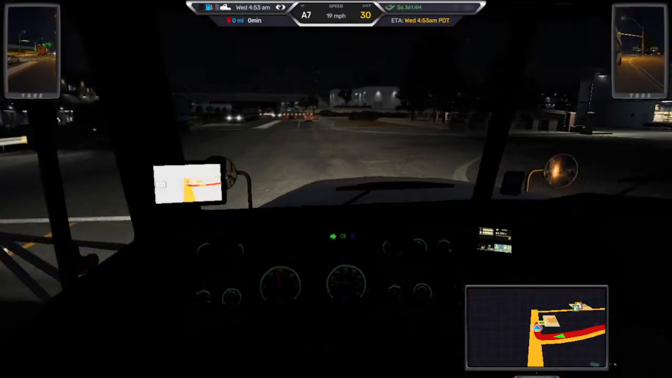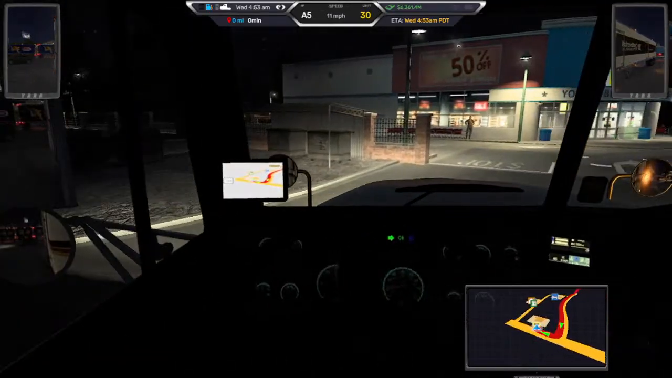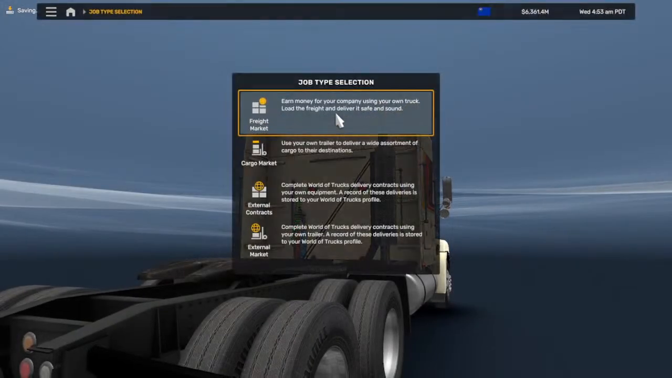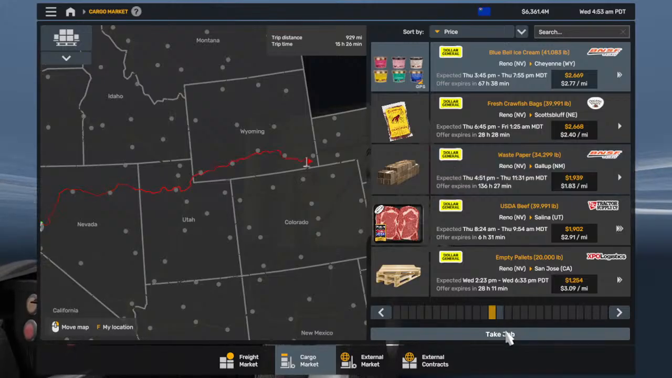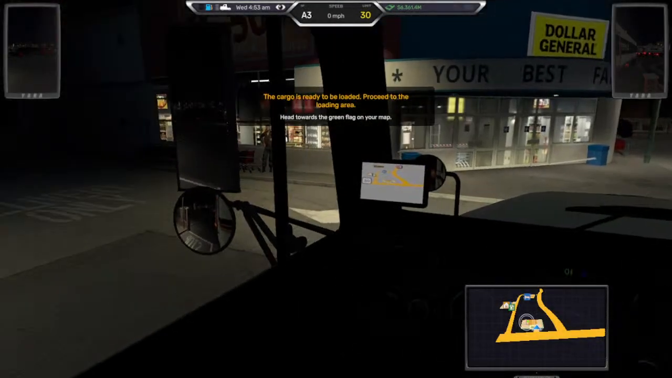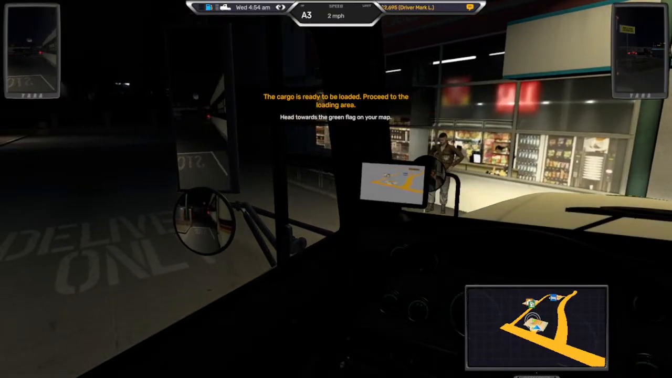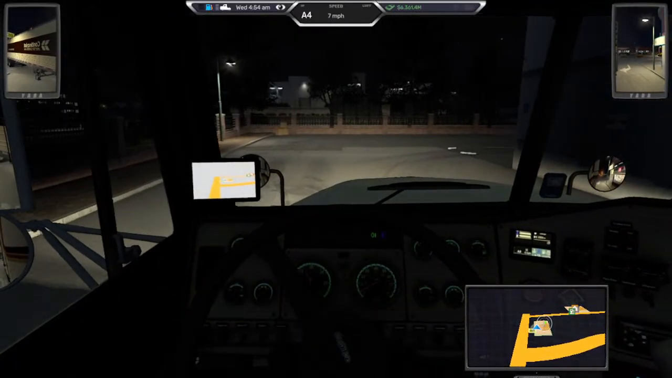Stay right, and then turn right. This is where it ends. Drive safe.